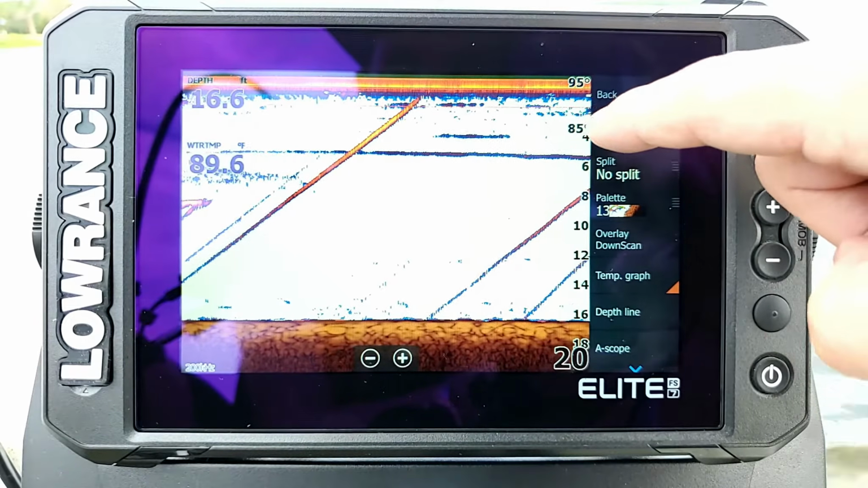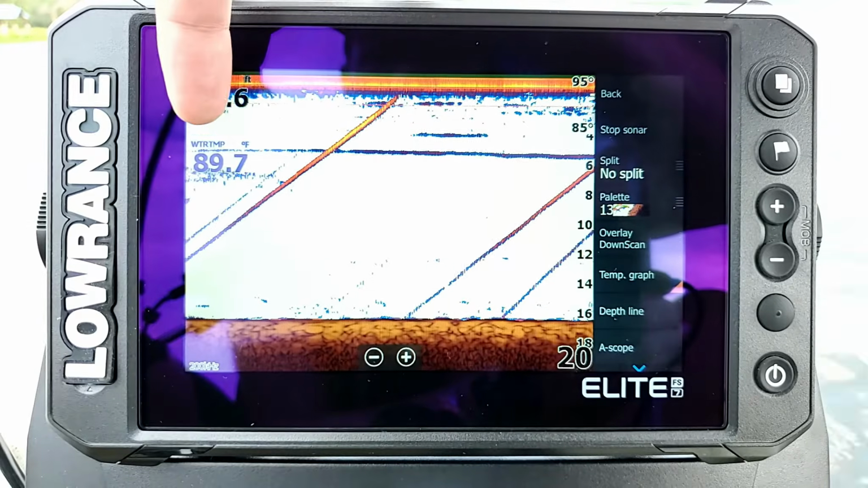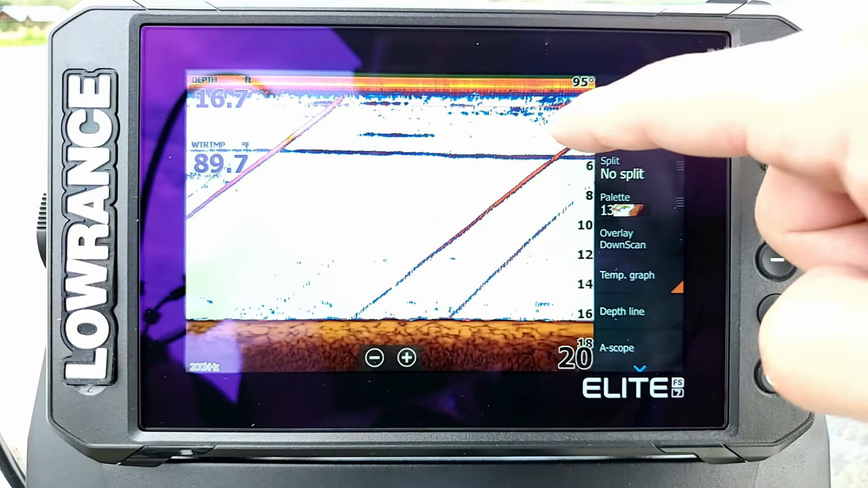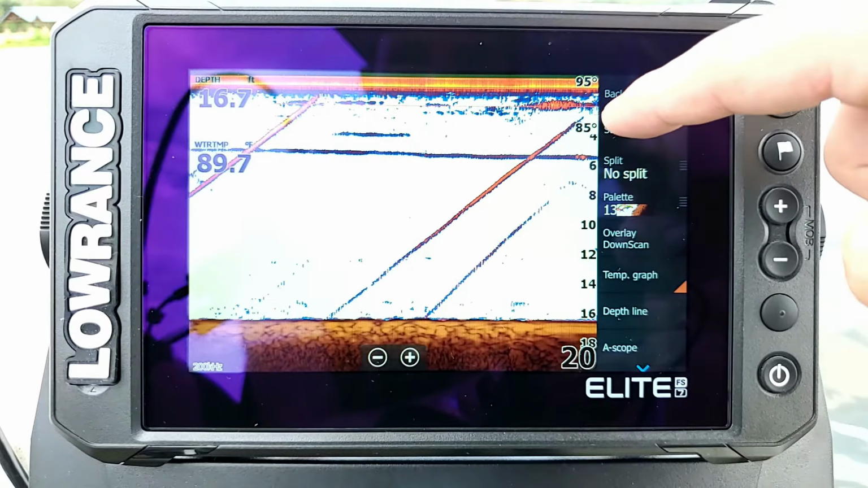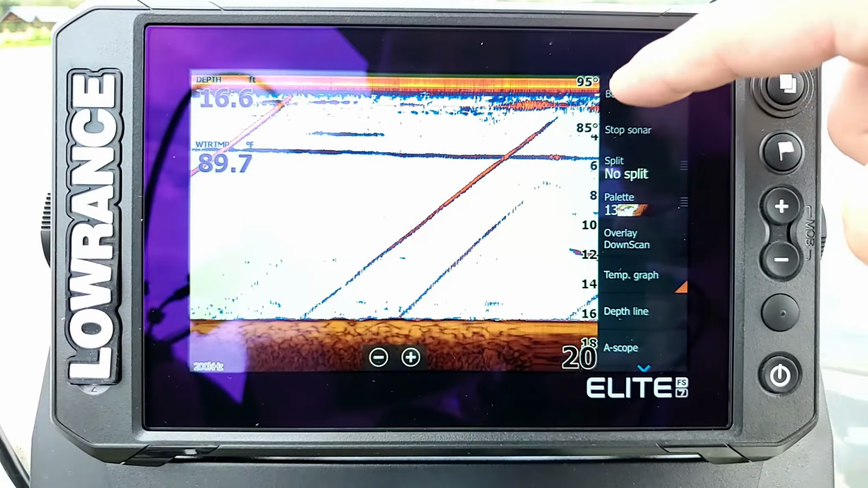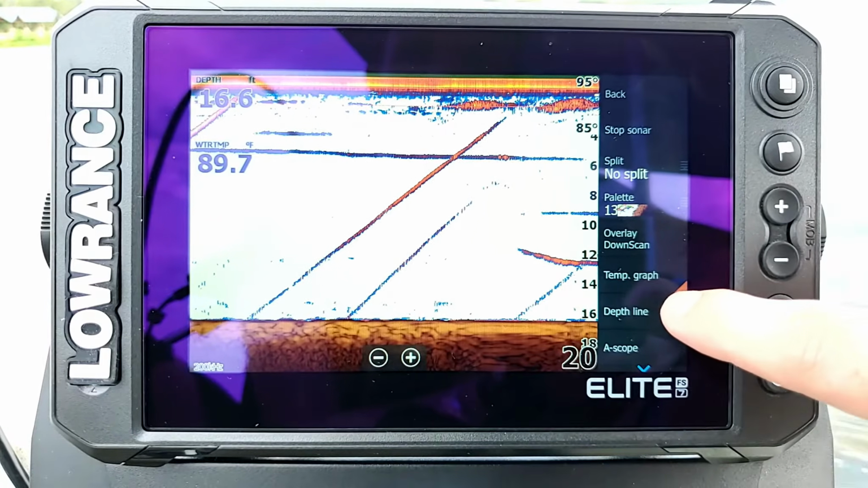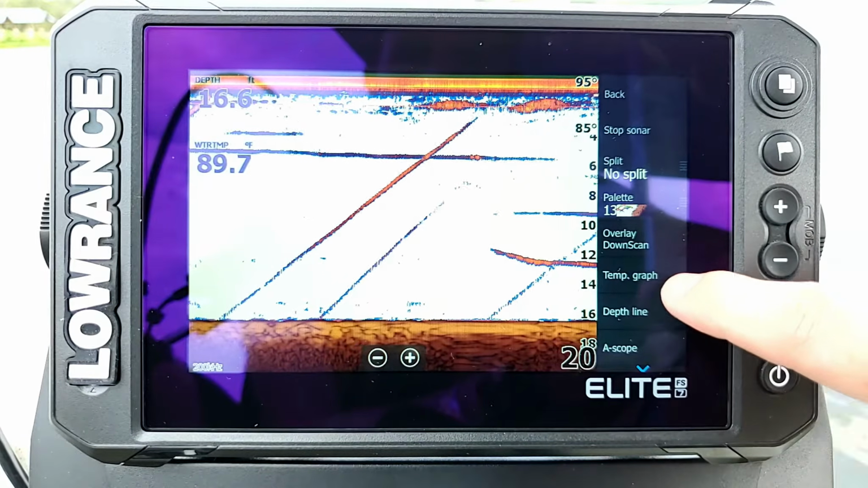Basically, if you don't want to have your water temperature overlay on there, you can turn this on and just gauge where the line is in between there to get a good idea of what the water temperature is without having to have the water temperature overlay turned on. But I don't find it very useful myself, so I'm going to turn it off.